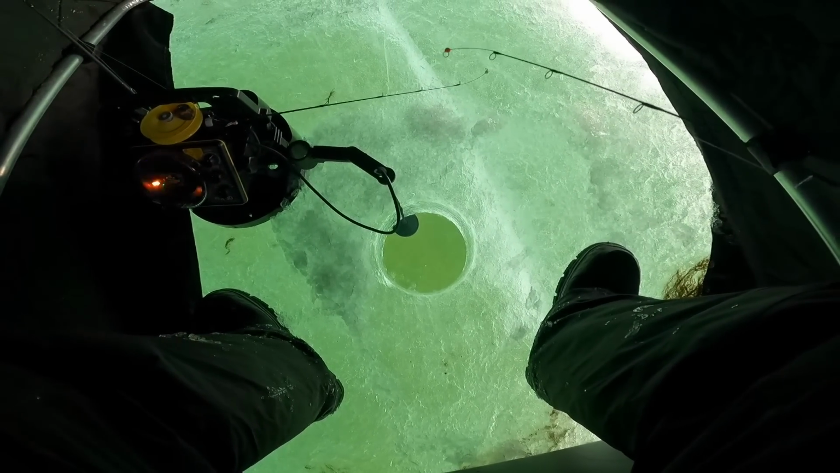This lake is gin clear, much clearer than most places we fish, so they are a little tricky, but they're the right ones. So, oh man, there's a bunch of them.